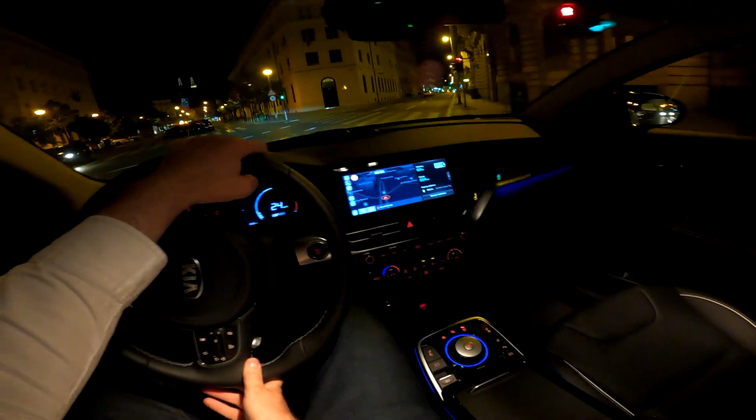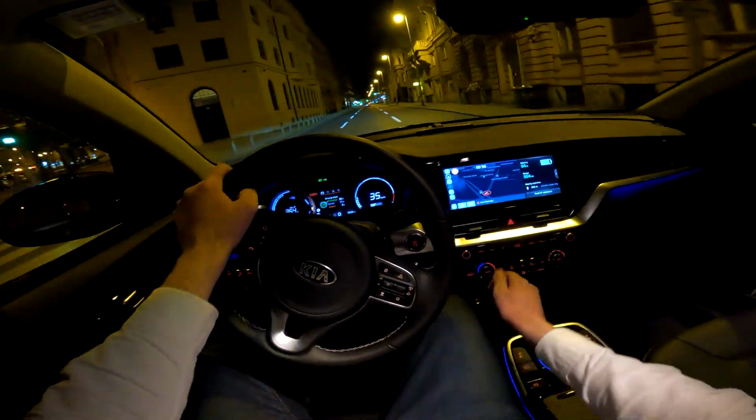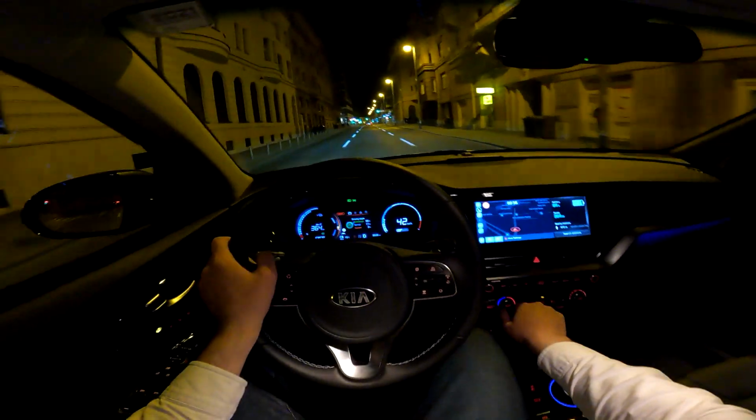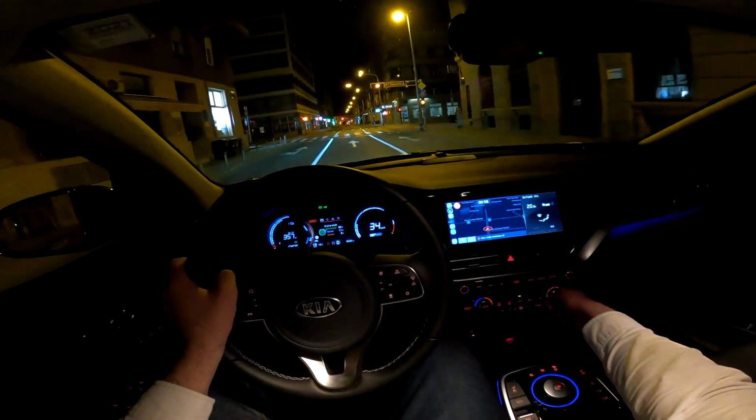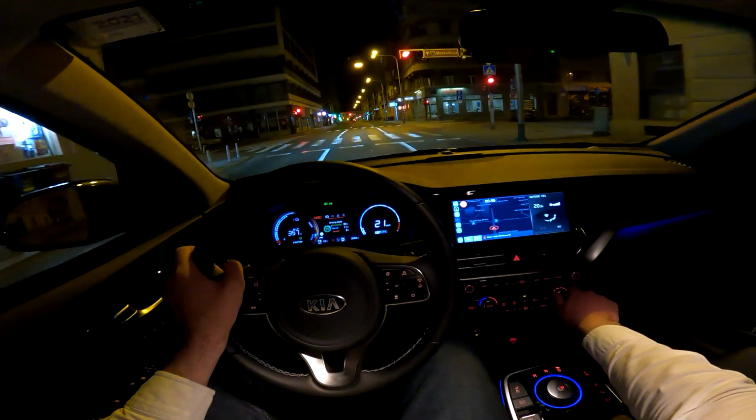I do love the fact that we still have the AC on these classic knobs. So this is for the temperature and this is to adjust the air blower.